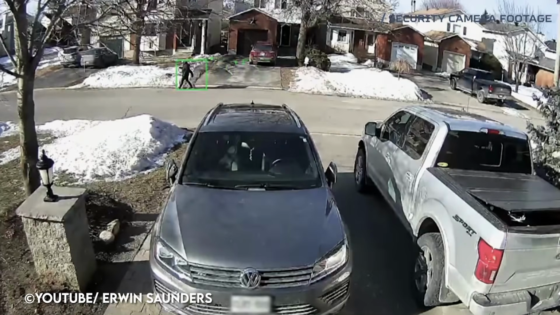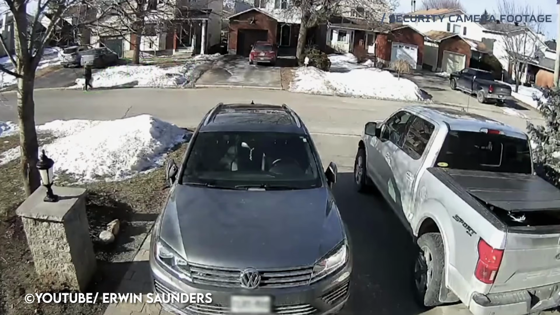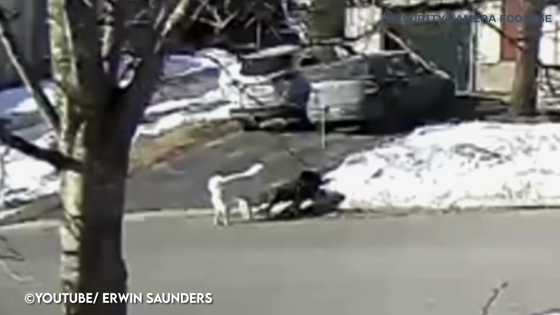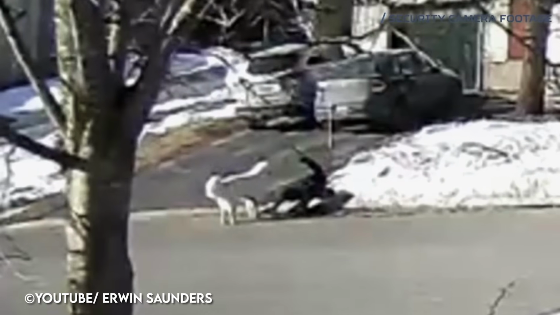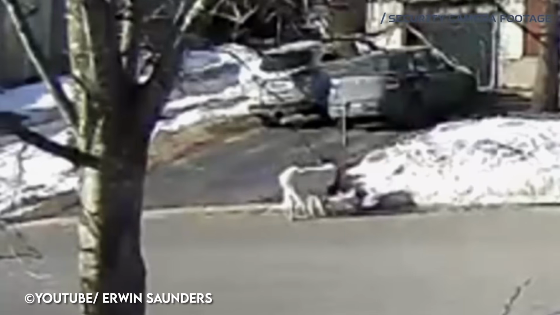On March 16th in Ontario, Canada, Haley was taking Clover for their daily walk. About 5 minutes in, as captured in this video, Haley begins to get woozy, collapses, and begins having a seizure. You can see Haley is fighting to get up, and that's when Clover springs into action.